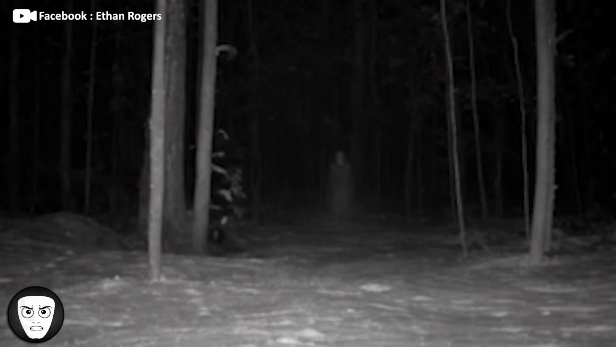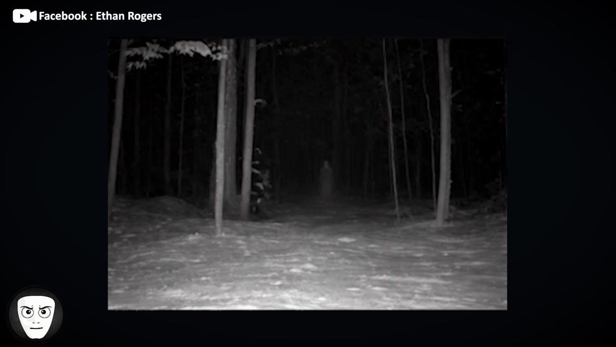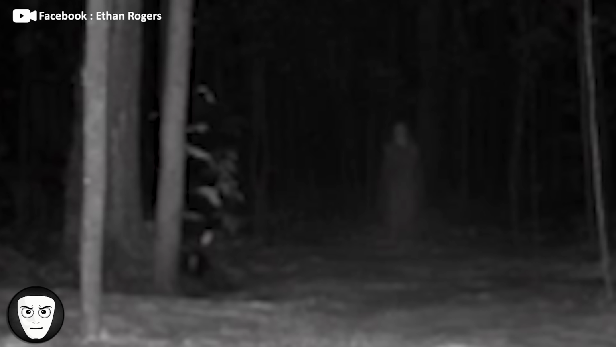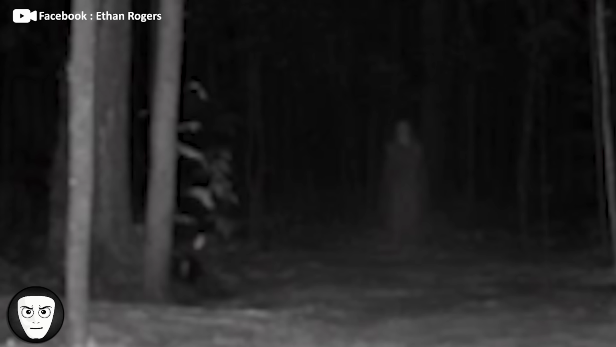of the woods. Some suggested it could have been a person moving through the frame, with the trail camera creating a ghost-like effect due to motion or exposure. Others questioned why anyone would be walking through such a secluded location late at night. Unfortunately, without additional photos or footage, who or what was out there remains a mystery.